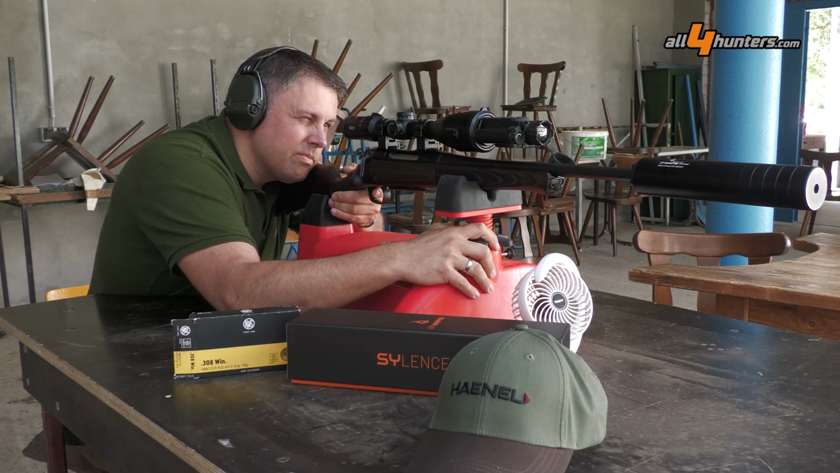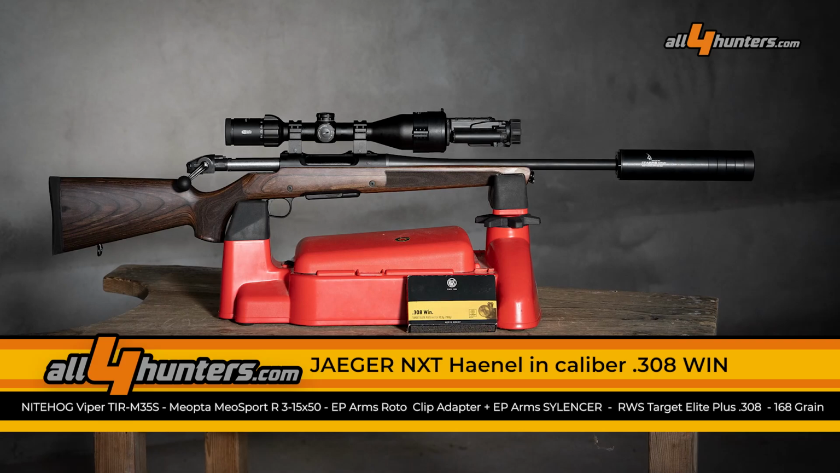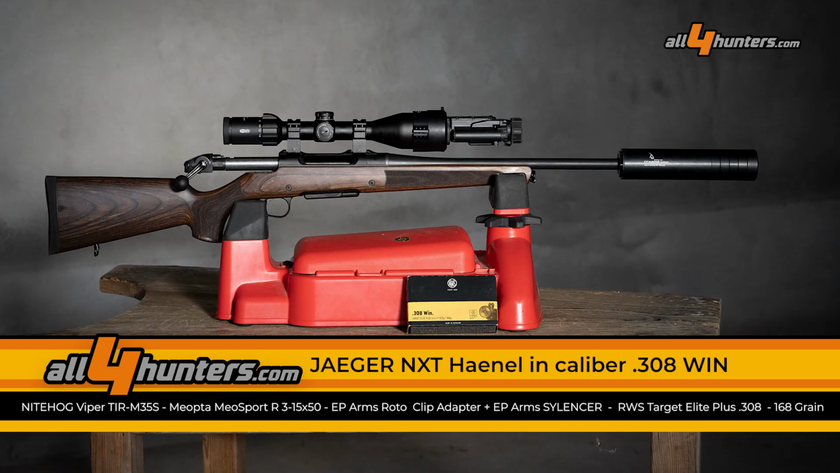Our thermal equipment for the test, the Nighthawk Viper clip-on. Here are more details. We used the Haenel Next in caliber .308 Winchester for our shooting test at 200 meters. The scope came from Meopta, a Meosport R3 3-15x50 with a parallax adjustment. The Nighthawk Viper TIR M35S served as an attachment. The adapter came from AP Arms, the Rotoclip quick release adapter. The shots were taken with RWS Target Elite ammunition.